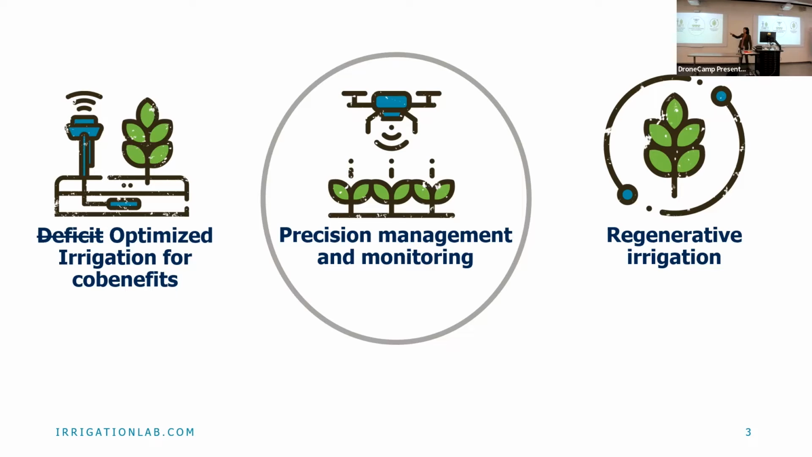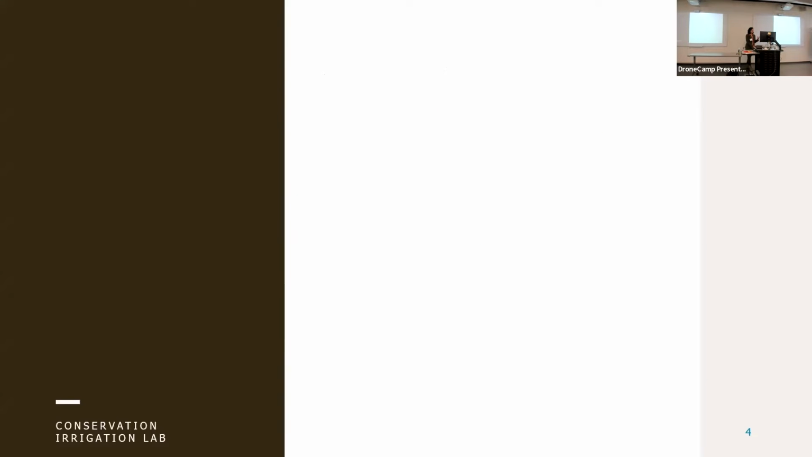But almost everything you're hearing about today from us is this idea of precision management and monitoring, because that's where the drone mapping becomes particularly exciting in agriculture, right? It's when we think about ways that we can maximize and optimize the application of inputs, whether that input is water, which is what we study, or nitrogen, or pesticides, or other types of inputs that you're concerned about.